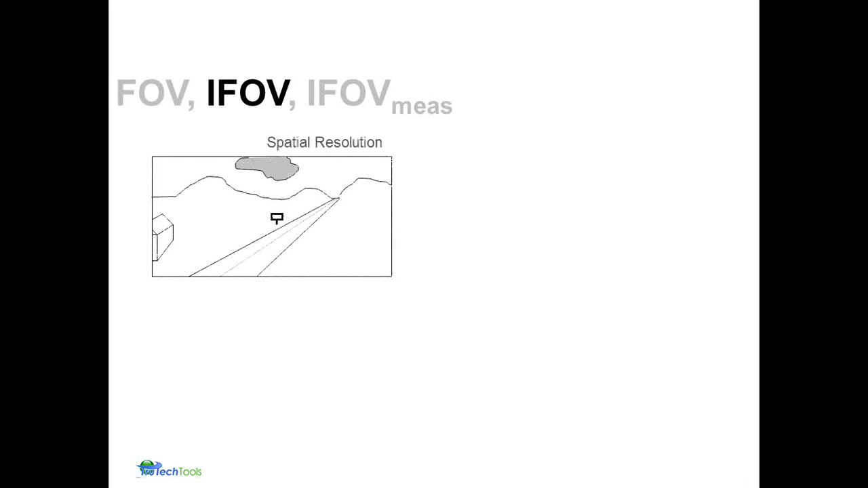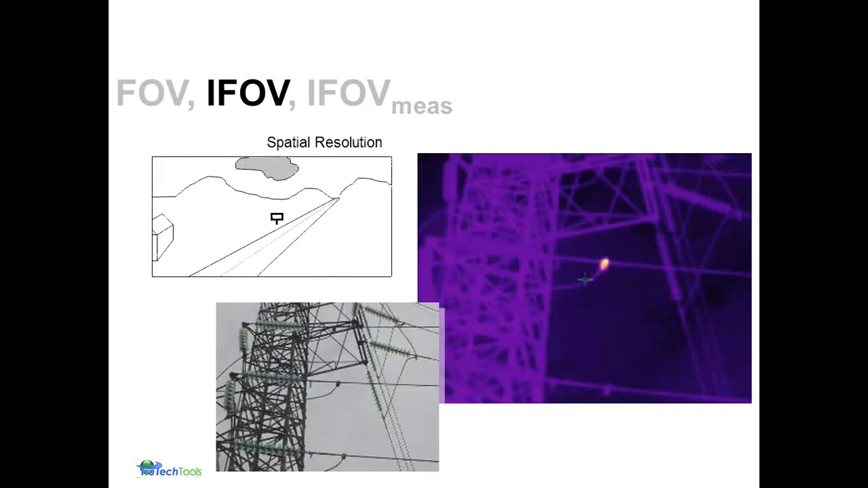As we get closer to our applications, in this particular case just showing a red anomaly in this power line. We can't necessarily measure the distance because we don't have a camera capable, but I can see that there's a problem.